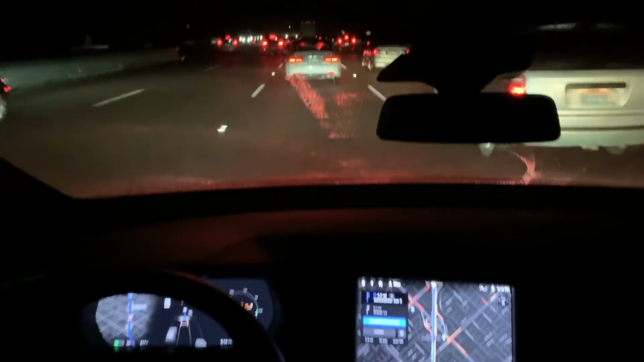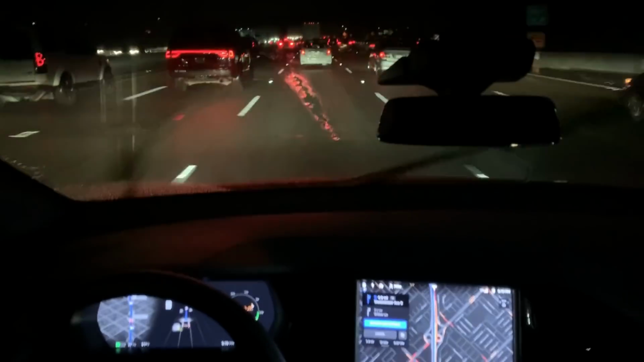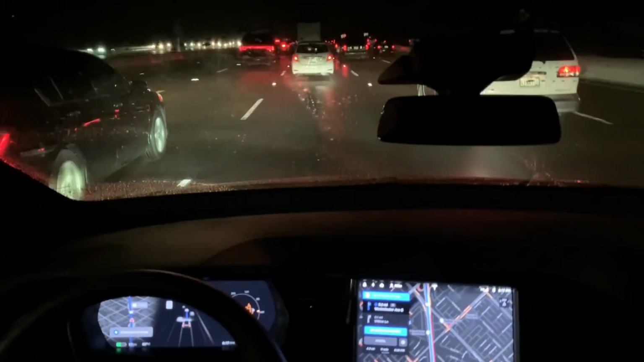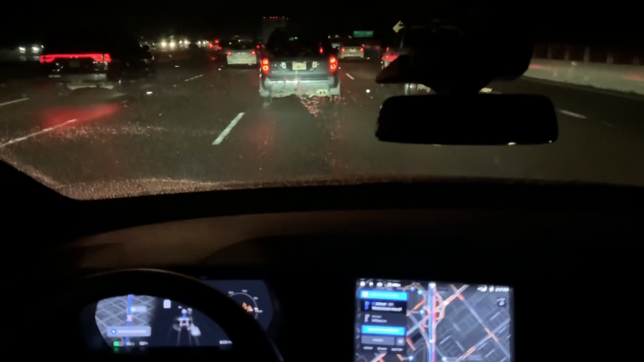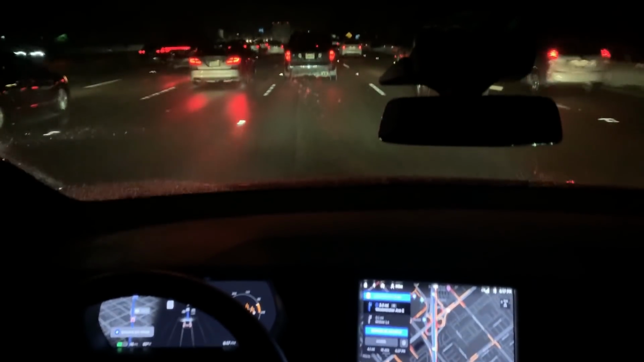It's successfully changed lanes. There we go. And now it's requesting a lane change. I've confirmed the lane change. Then it's initiated and crossed over very nicely. It's quite remarkable how it handles these lane changes in such heavy traffic. Got another one coming up.